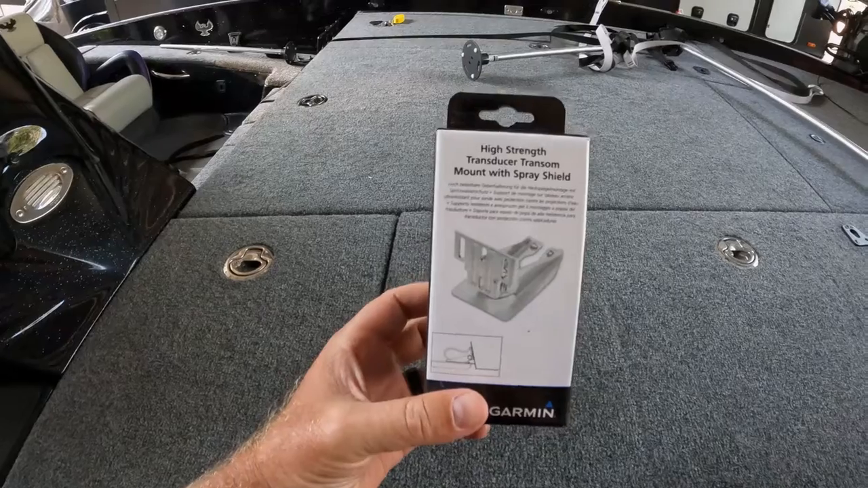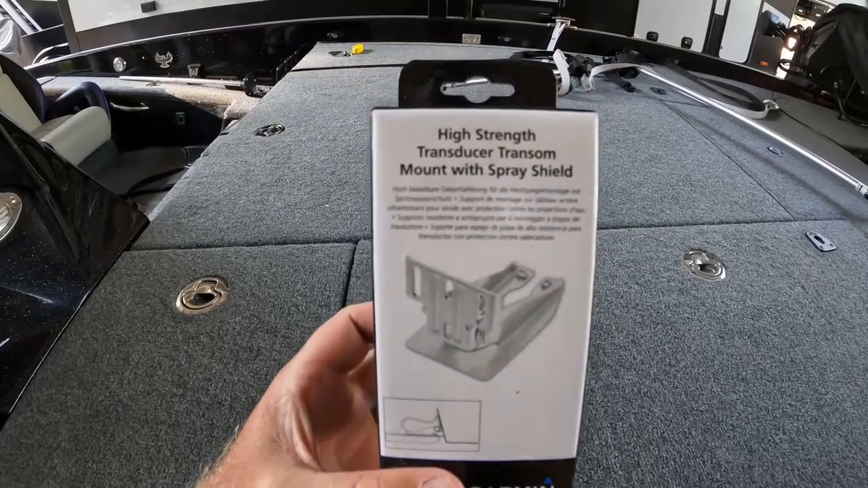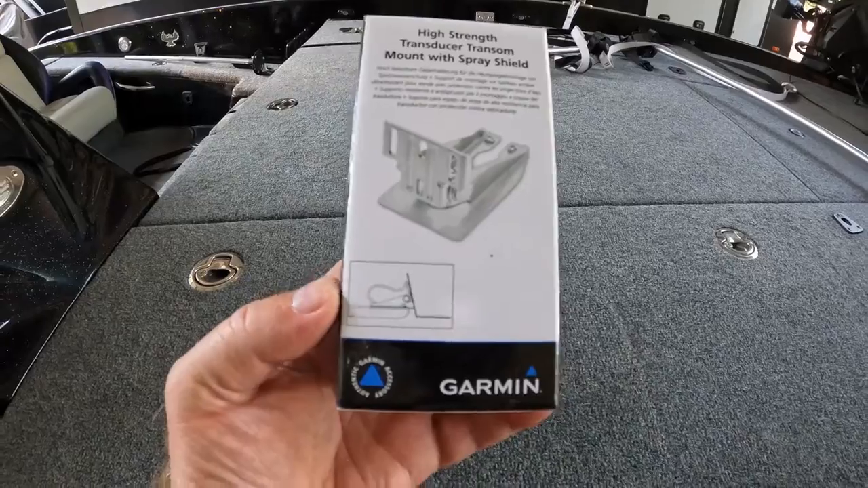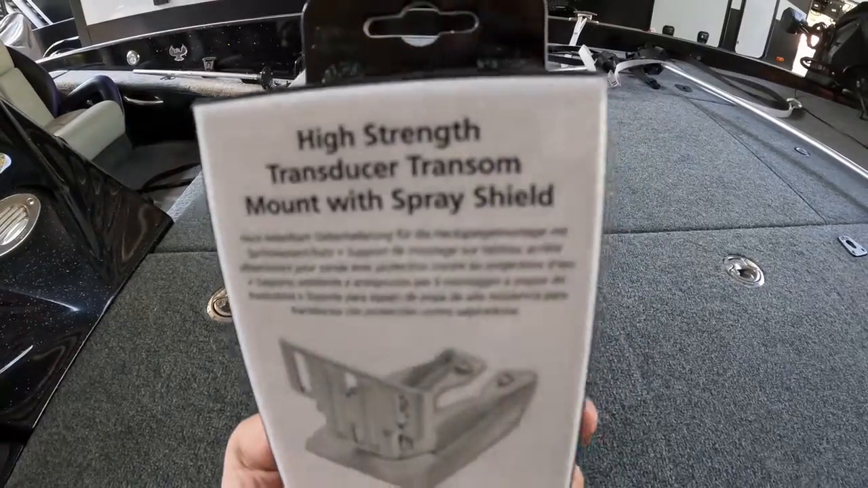So this is the transducer, high strength transducer mount with spray shield from Garmin, as you can see there. Nothing really fancy to it, but that's what it's called. You can go on Amazon and order it. It's $31. Simple. I like simple.